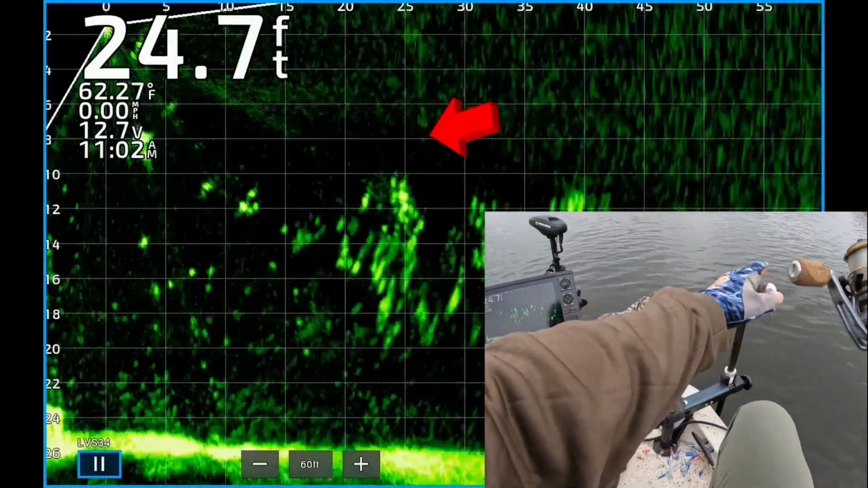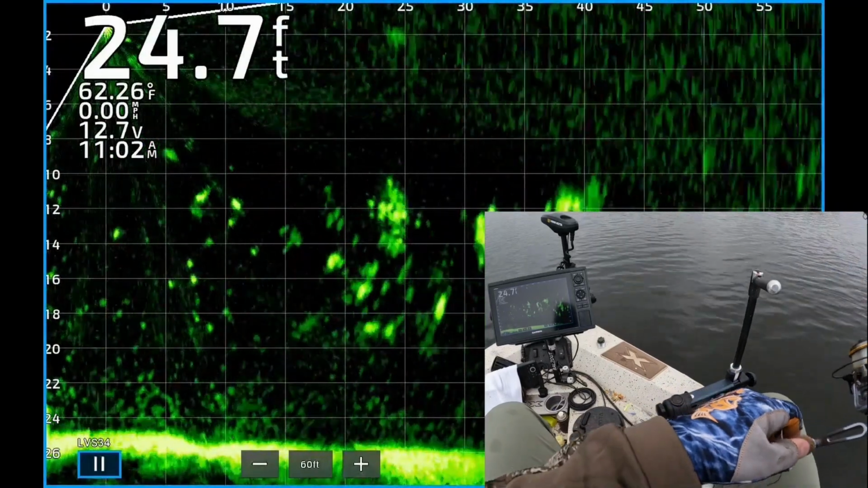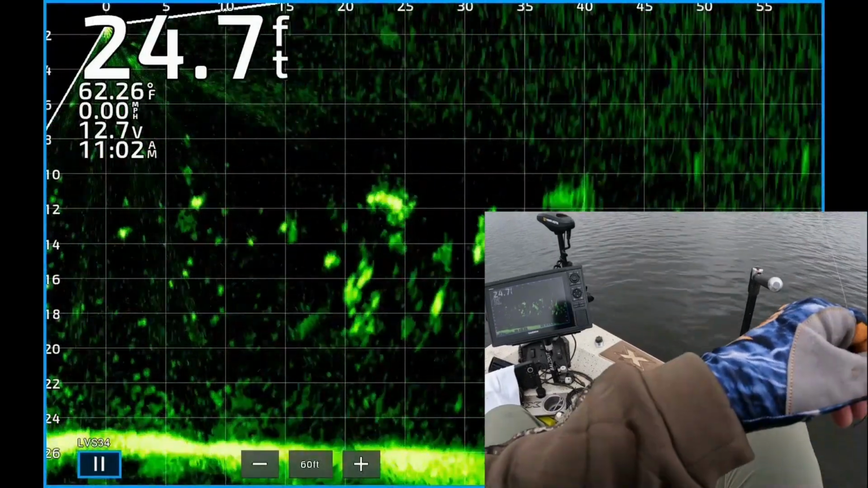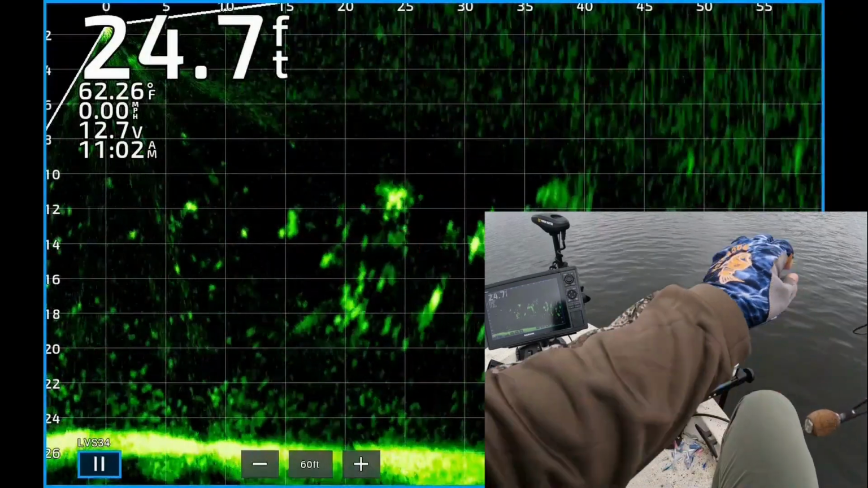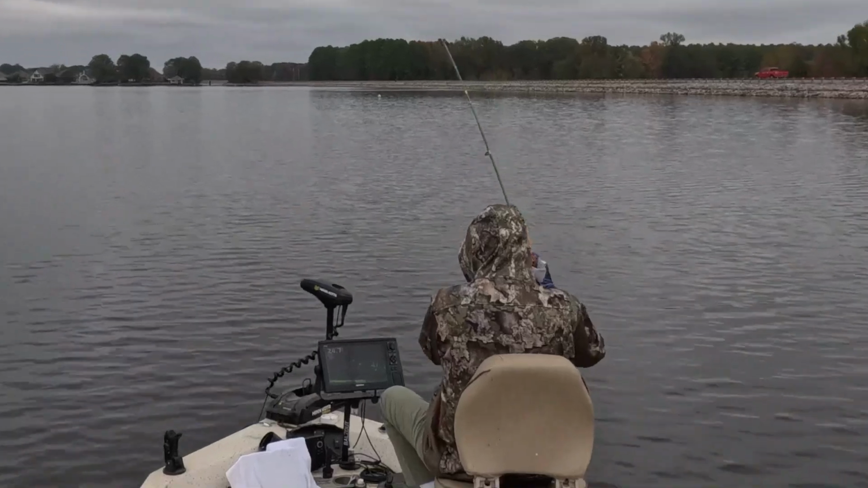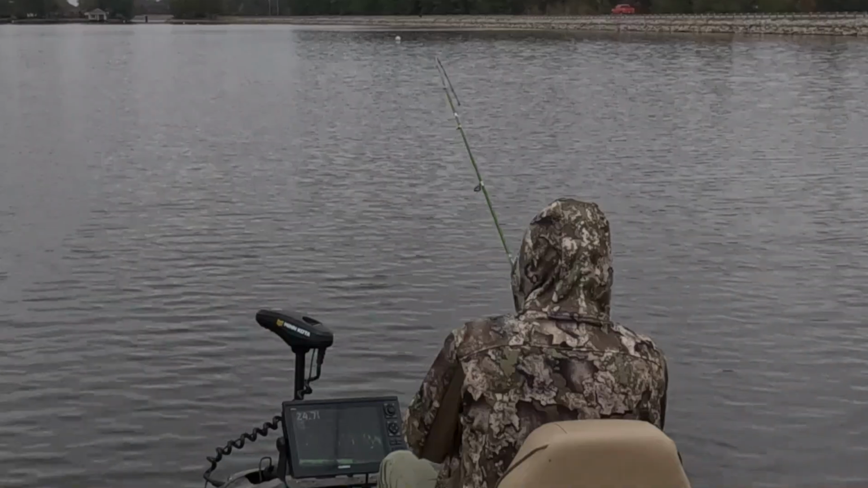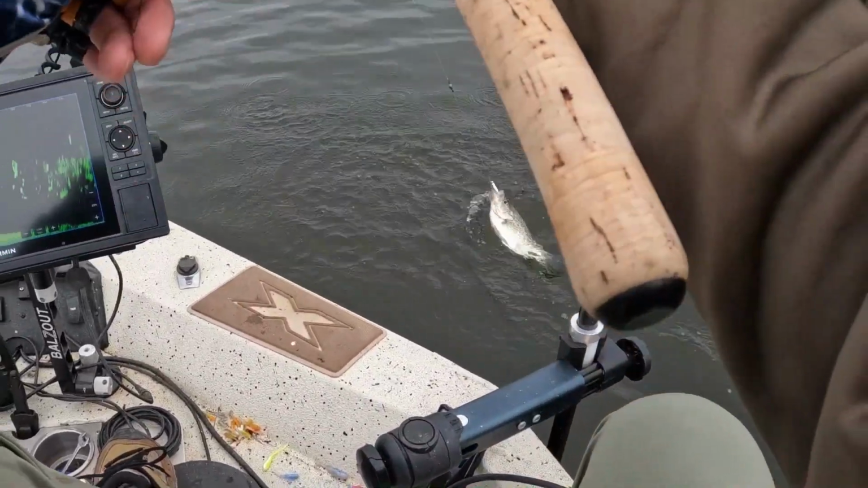Hey, there's my weighting jig dropping down about 27 feet from the boat. Working it through those fish. There's my weighting jig coming right over the top of one of them. He saw it, he turned. There's one. And he got it. Yes, on the way to the boat. Gotta be a catfish. No, that's a crappie. Dang.